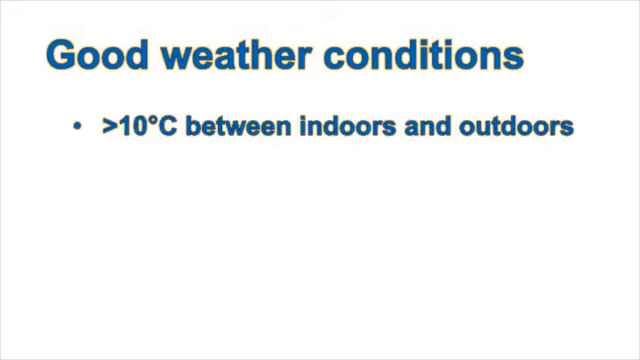We've also learned what are the best weather conditions for winter thermal imaging. First, we need to make sure that the heating is on indoors and that there's more than a 10 degrees C difference between the temperature inside your home and the outside air temperature.